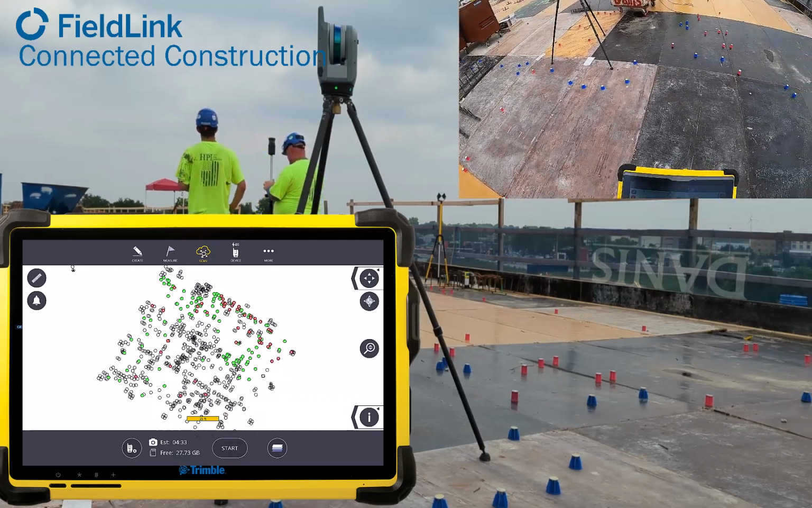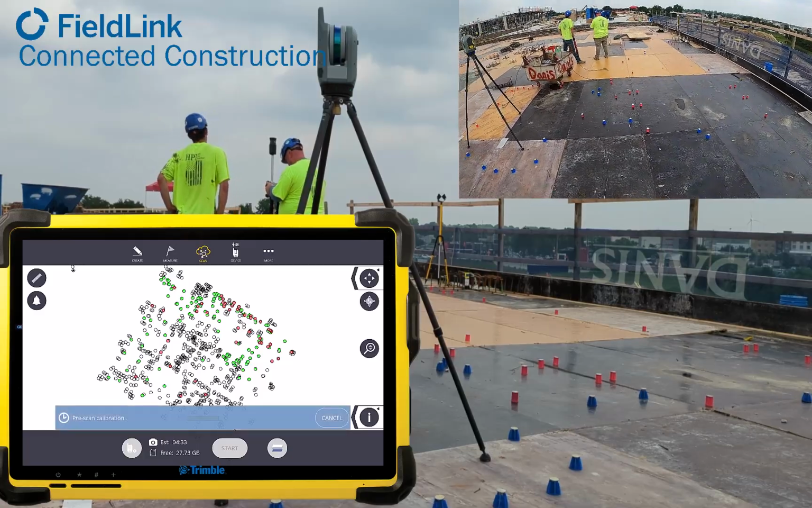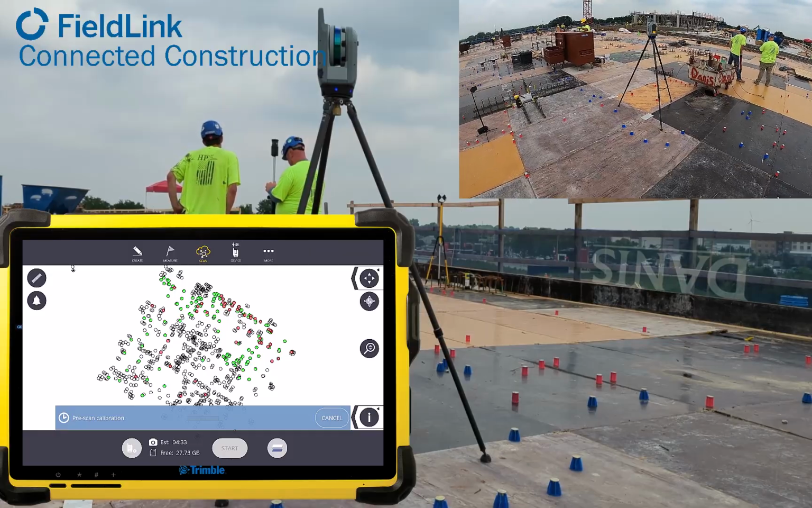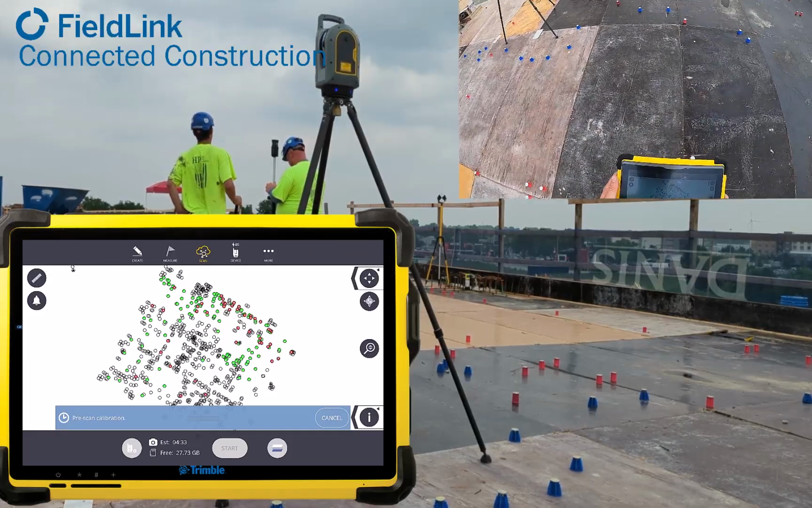So today we got 2 control points. We're gonna set this first scan up and then scan the rest of these bangets, make sure they're in the right spot. Compare it to the model.